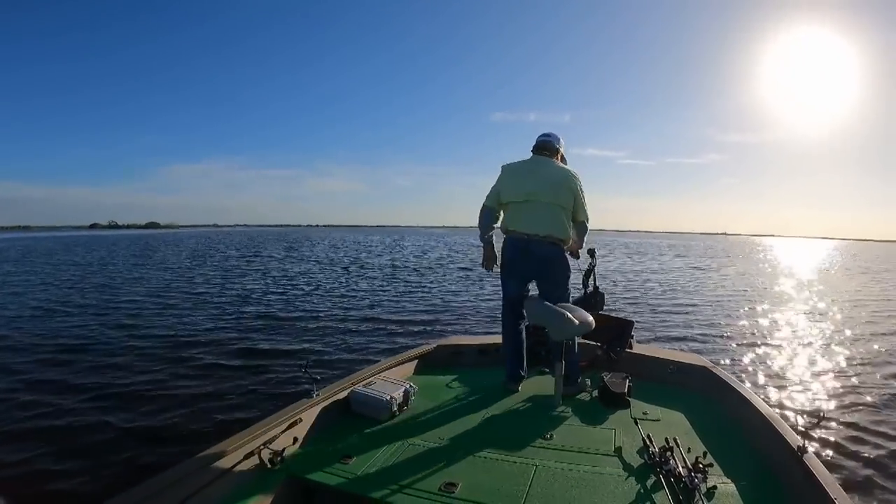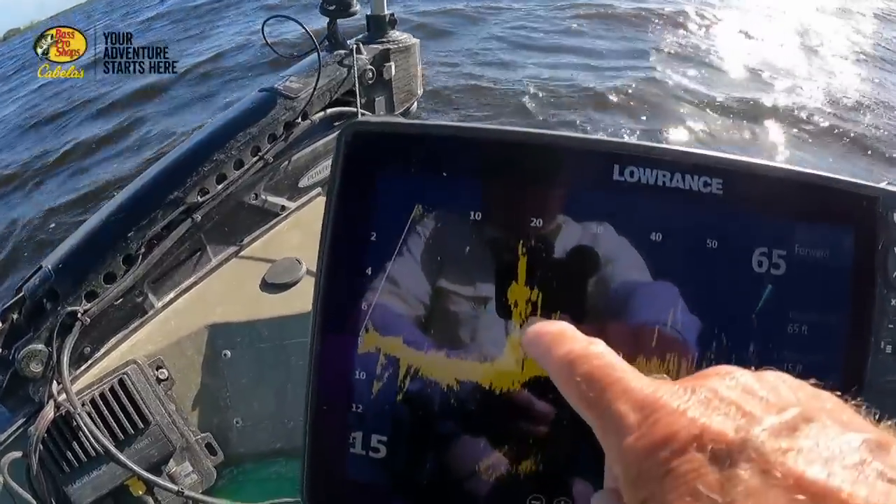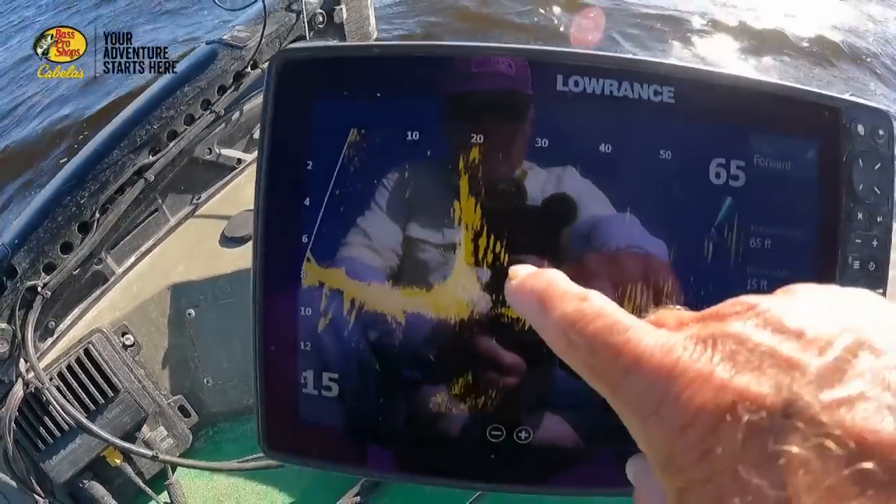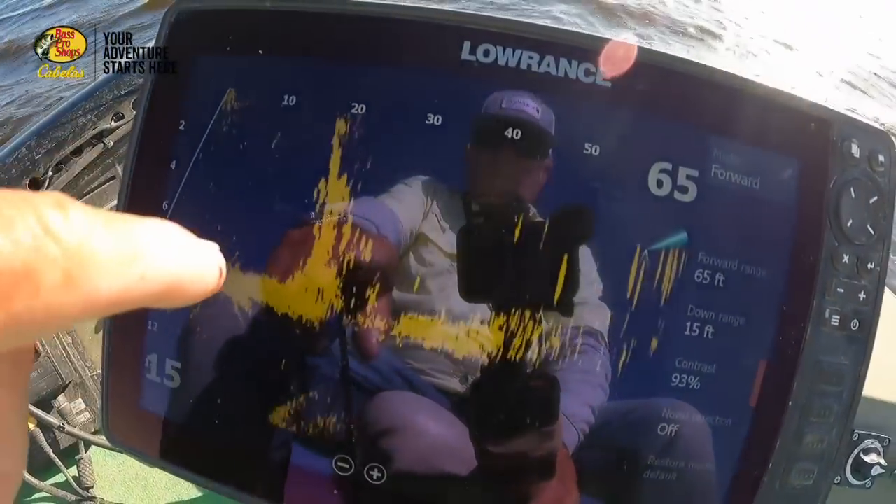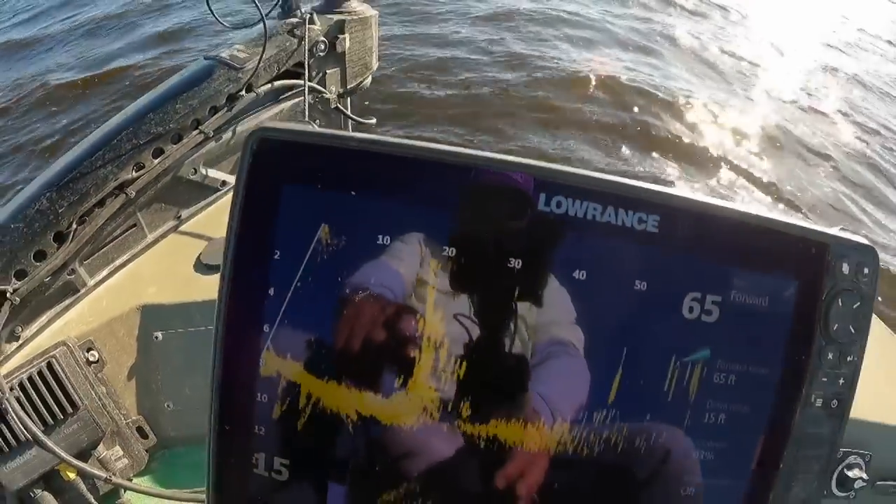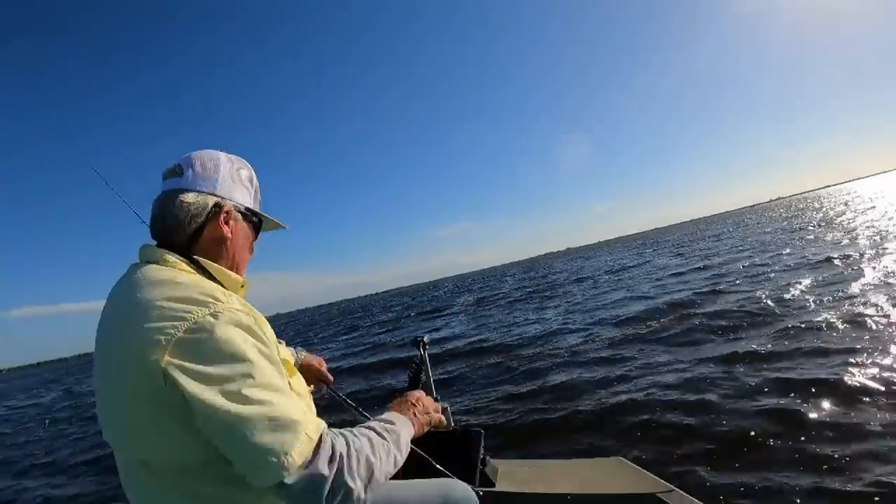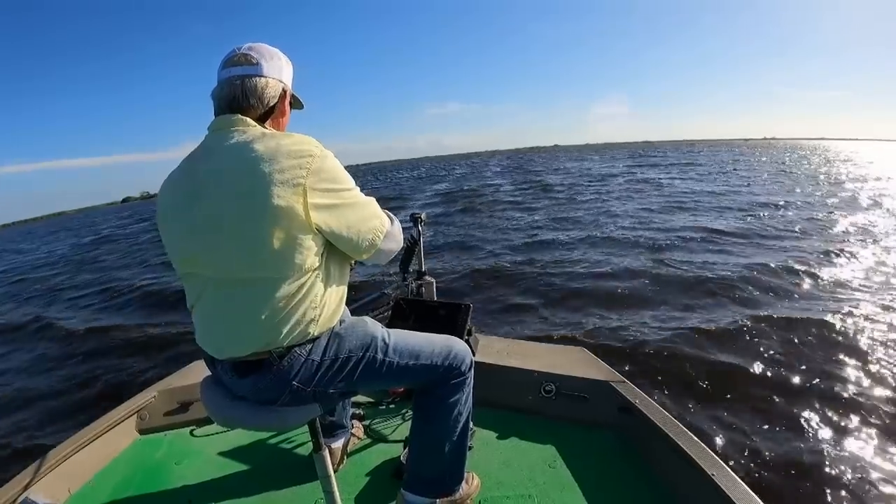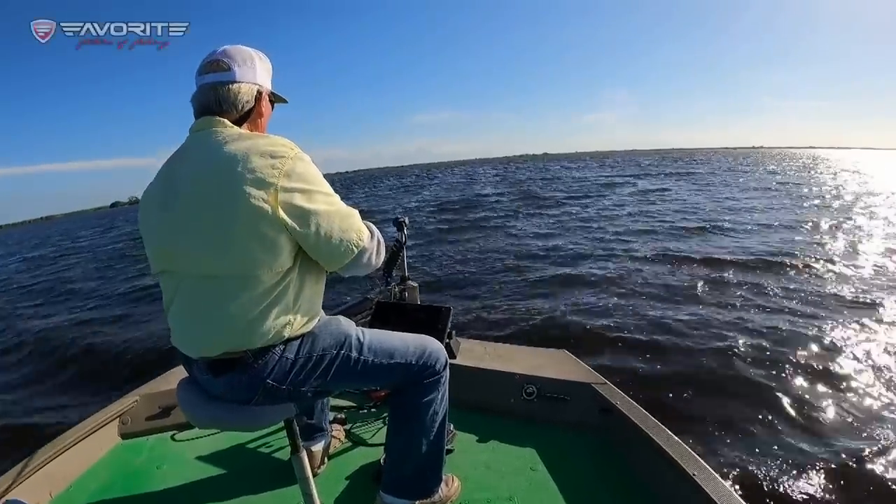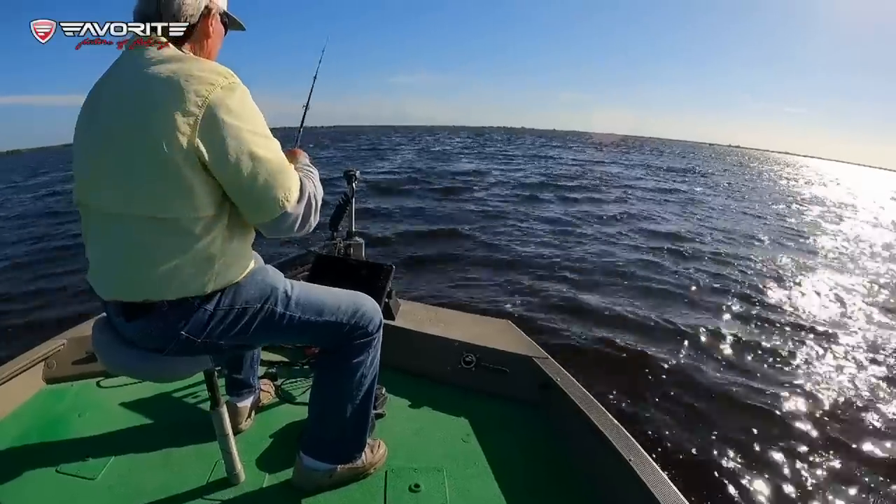First of all, I turned it on. Well, this is a good looking school of fish right here. That's really a good looking deal. If I can get one right into that little pile, it's right 20 feet ahead of the boat, and I'm going to try to get that going right now. I'll drop it down, not too far, 20 feet ahead of the boat right there.